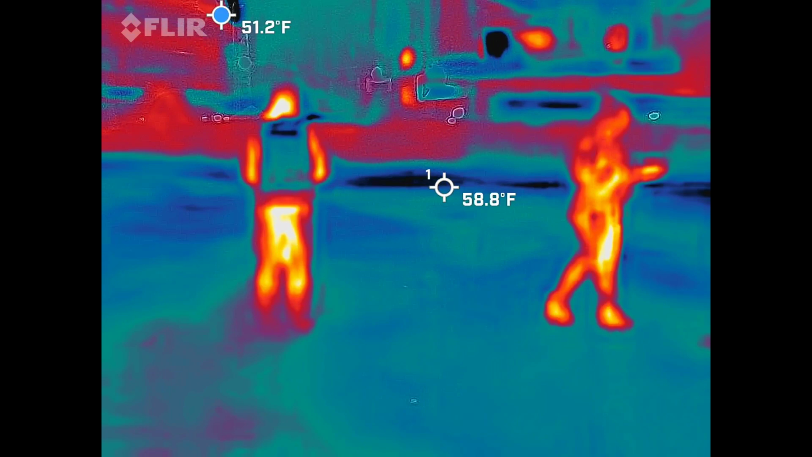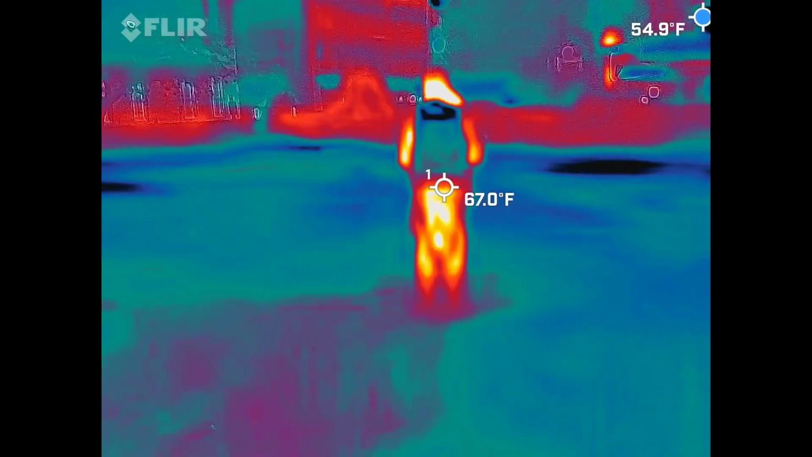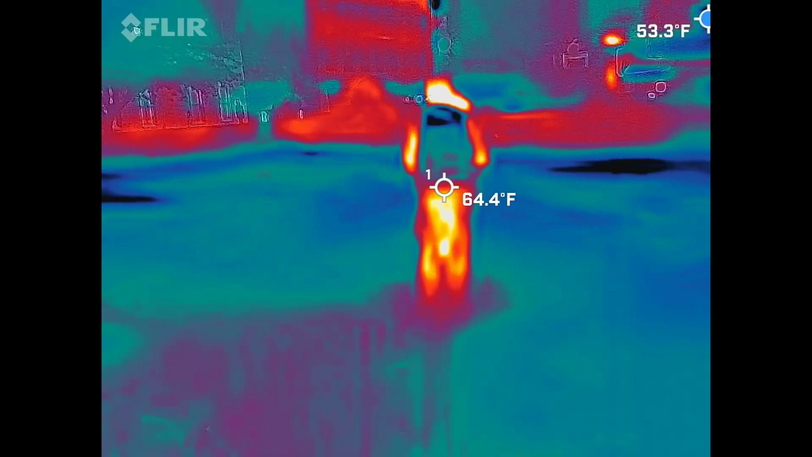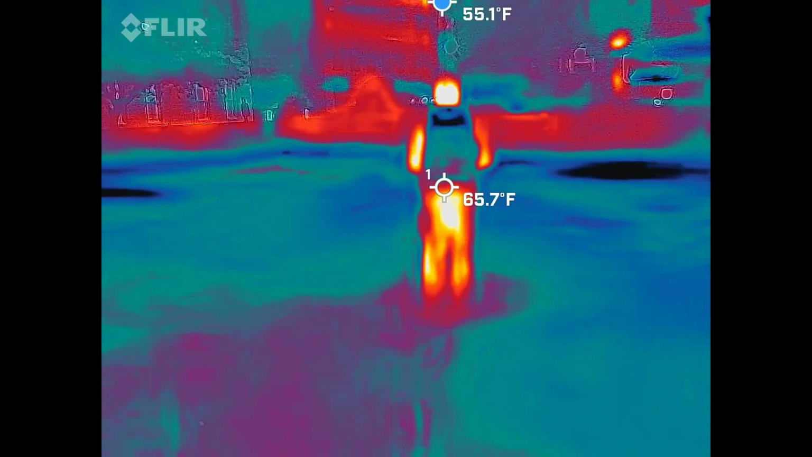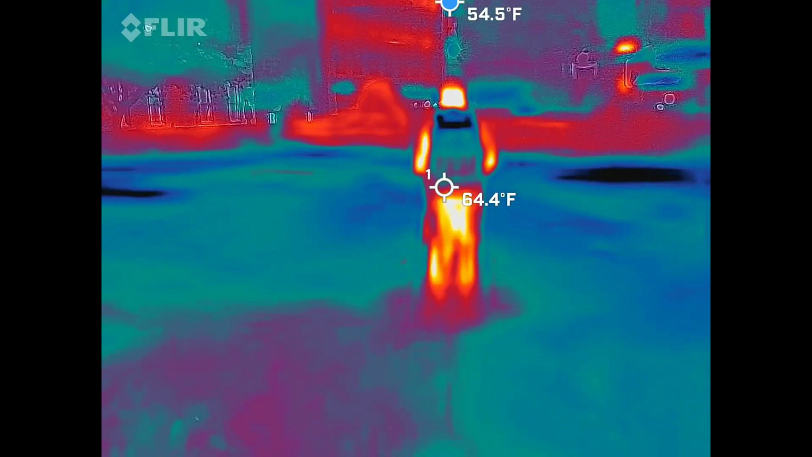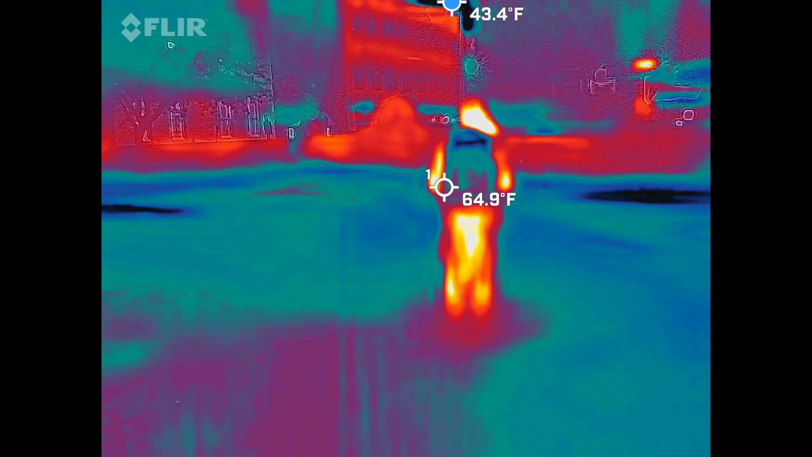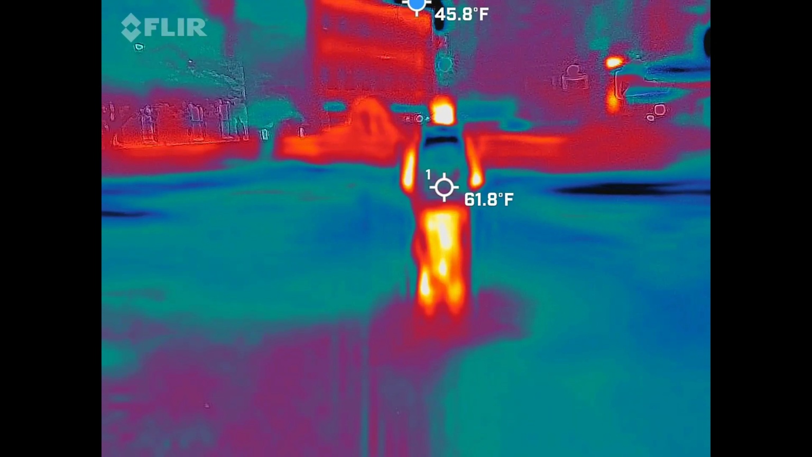Who lived in the house that was on this lot? What year did they tear this house down? Why did they tear it down?